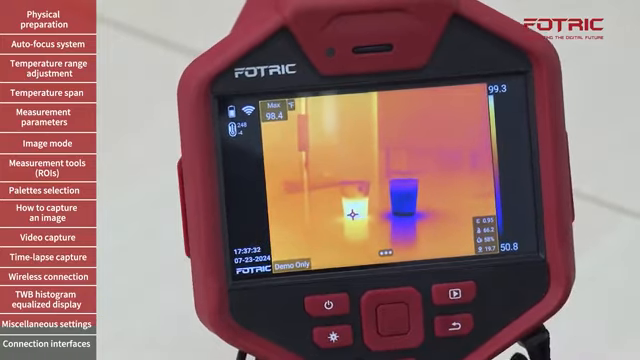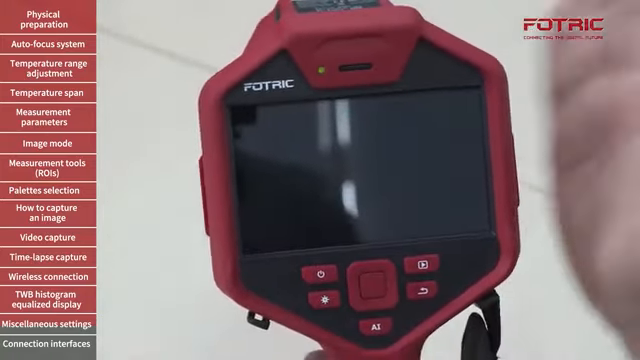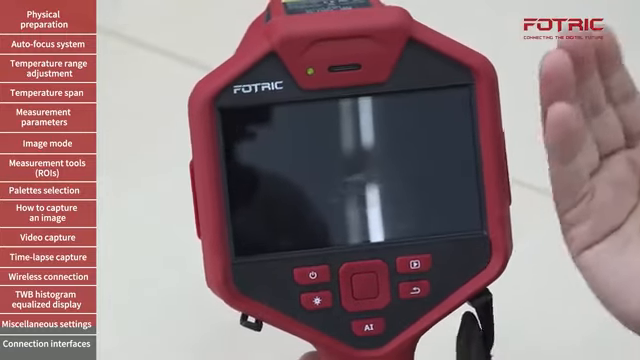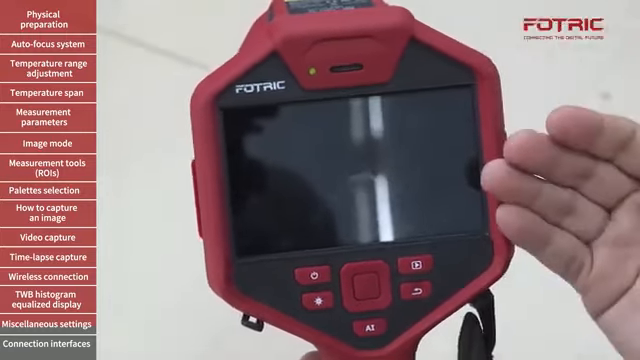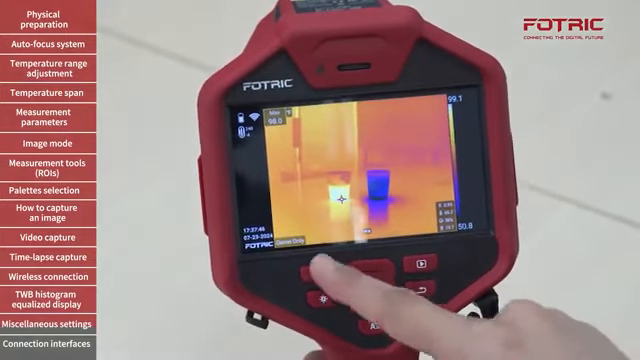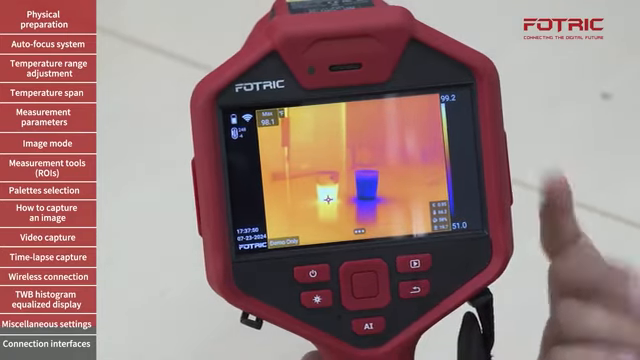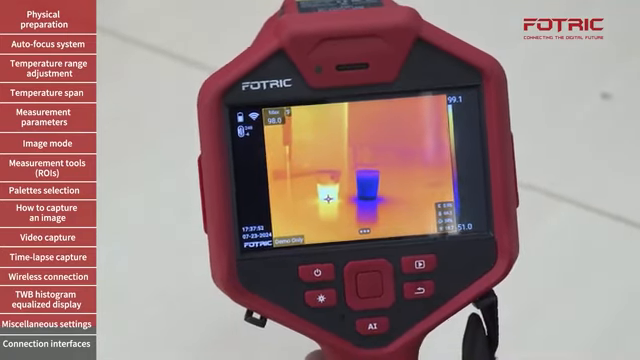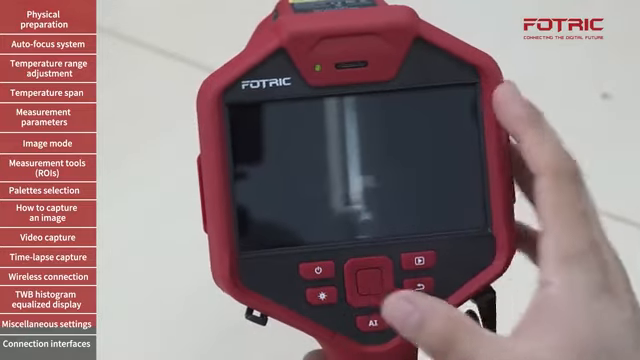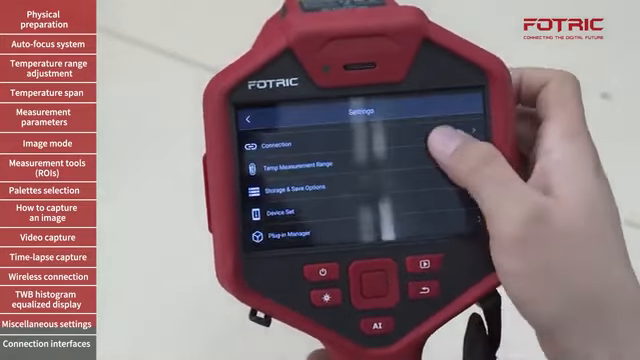The camera will do something like this. The screen will go off, but the device itself is still running. So whether you do it by automatically letting the screen go off or manually doing it, all we have to do is press the button once instead of holding it to turn the camera on completely. That's another interesting thing to know. Once again, if I press the button once, it will go off, and if I press it once again, the screen will turn on again.